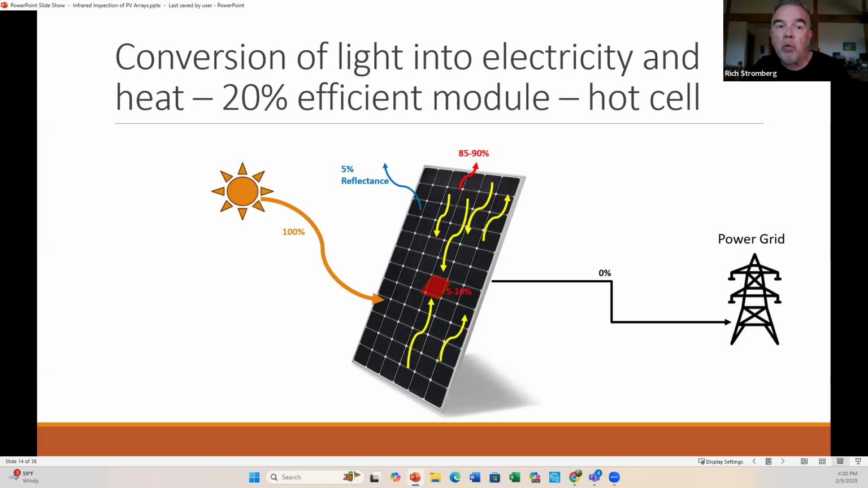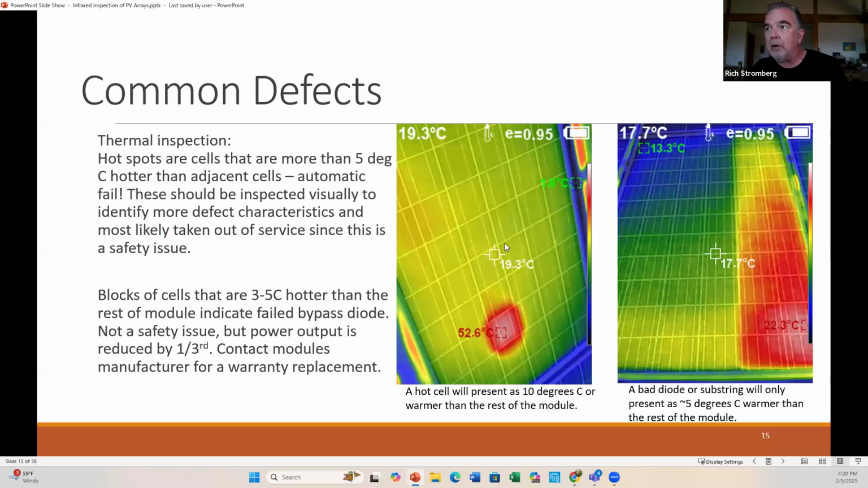It'll be more than 5 degrees warmer than the adjacent cells. I've seen it be 50 and even 60 degrees Celsius for really bad hot cells. I'll show you a photo of one here later. But that's another signature that you would see, just one single cell or two cells that are hot.